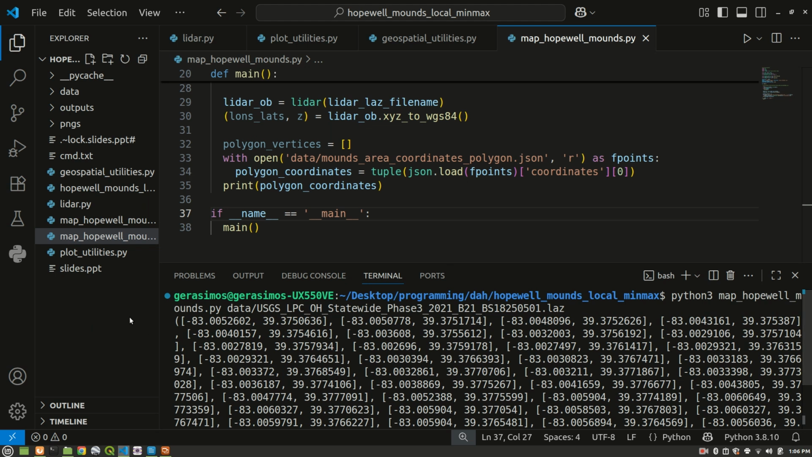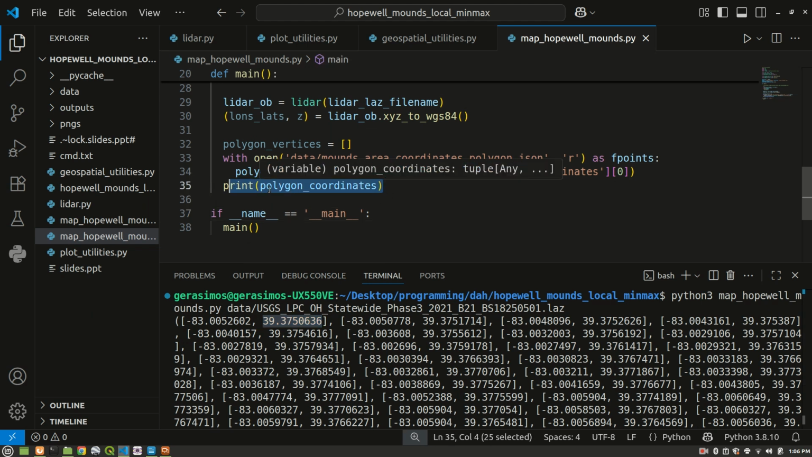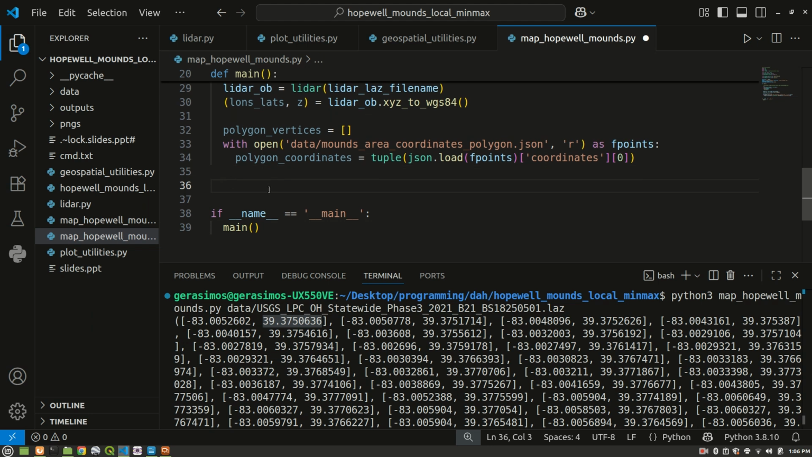So what we have here is a tuple where each element in the tuple is a point that defines the enclosing polygon around the Hopewell mounds. In each point, you've got the longitude in decimal degrees, as well as the latitude as the second element, in decimal degrees. So this is a tuple of points, where each point is actually a Python list. We're going to be using these polygon coordinates later on.